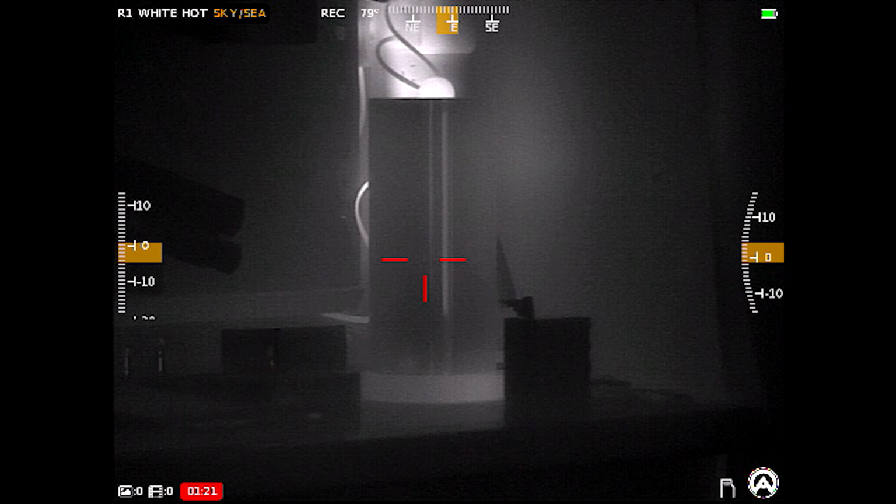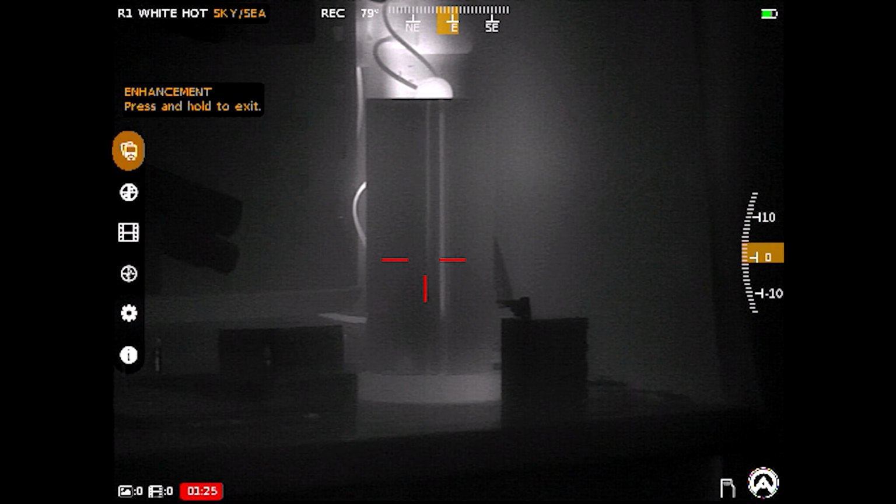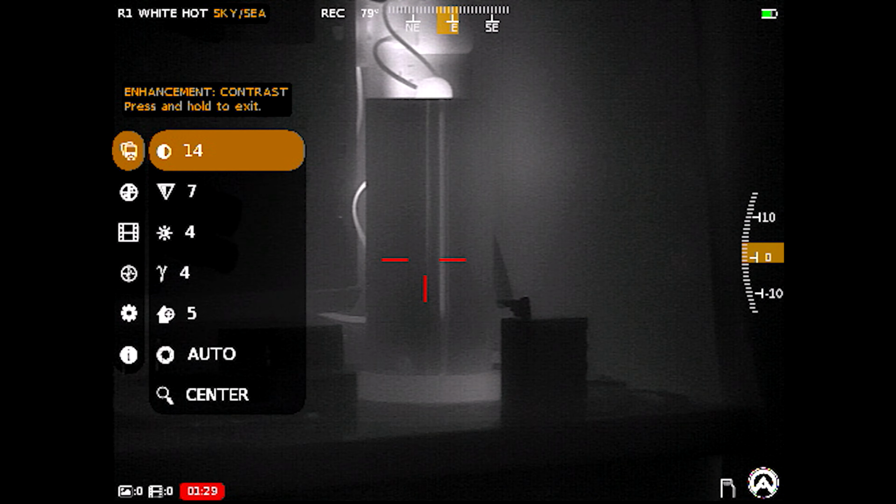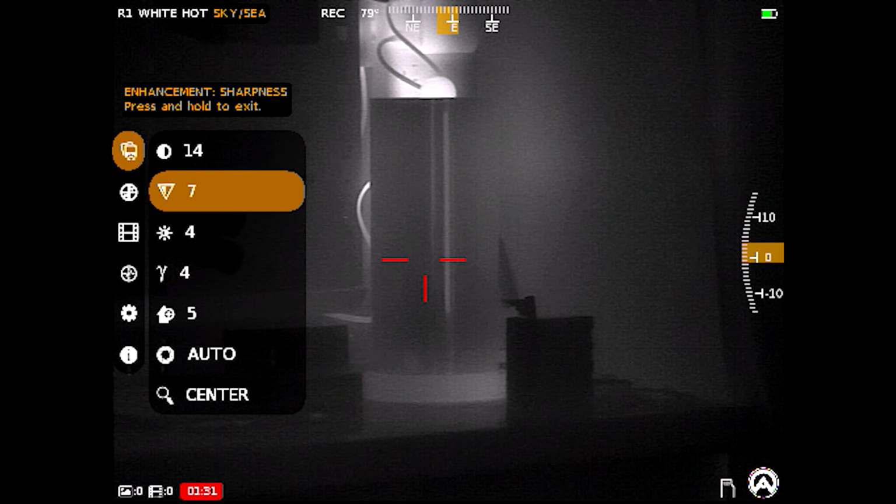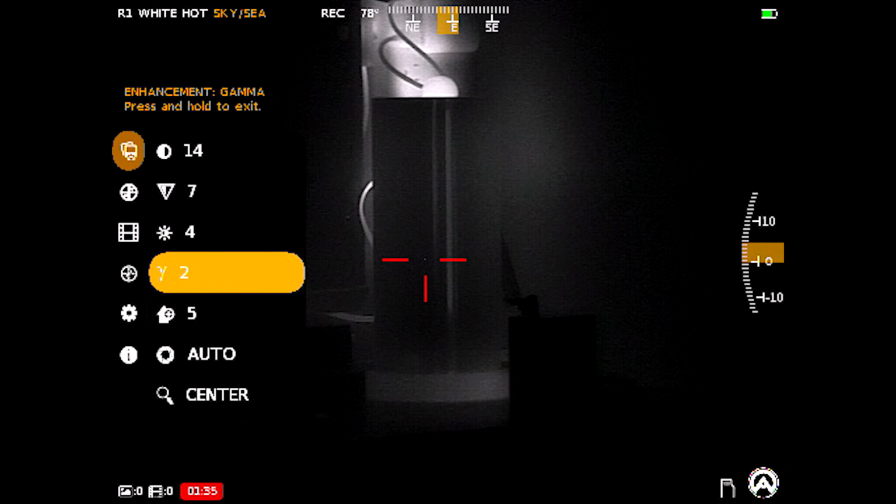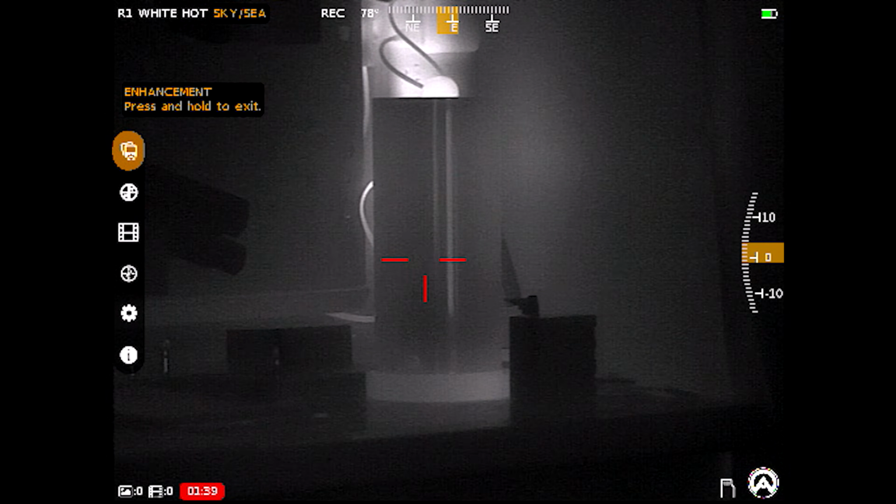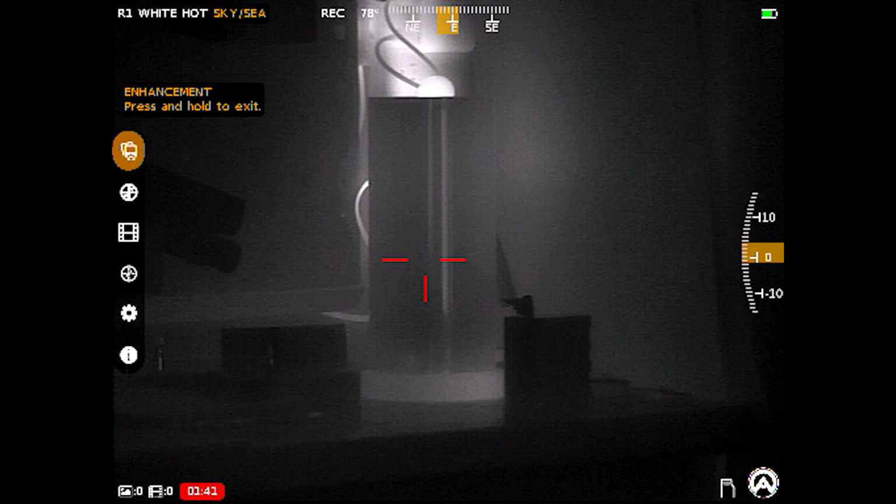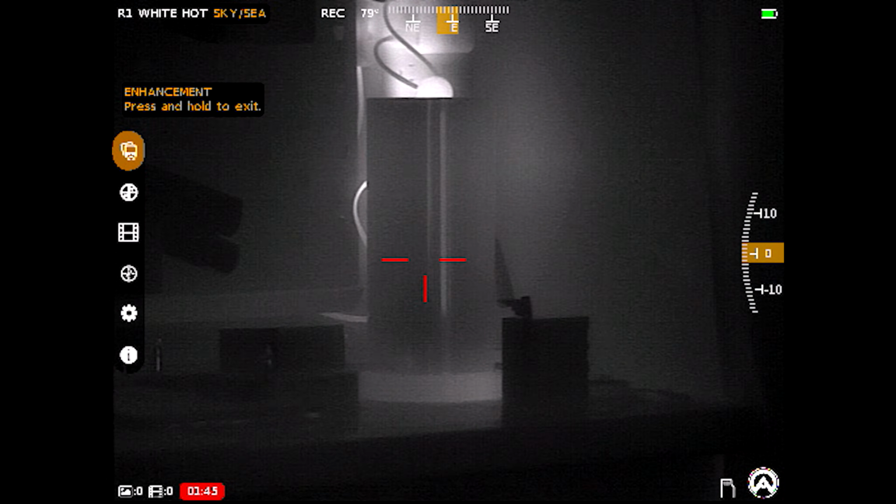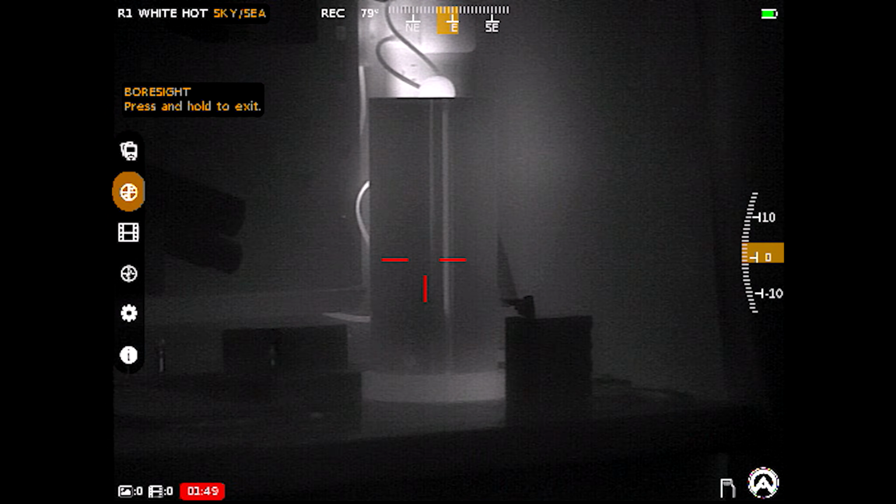Now to make things even more complex for you, if you want to fine tune, I've now long pressed the left turret, and you'll see the first thing that comes up is enhancement. So you can change everything from contrast, sharpness, brightness of the image, gamma. So without going through all these, you can see that each one does influence the thermal image again. So now you're kind of calibrating that thermal sensor to give you the most pleasing image or to tweak it to the environment you might be shooting in. So a ton of control over this thermal sensor.